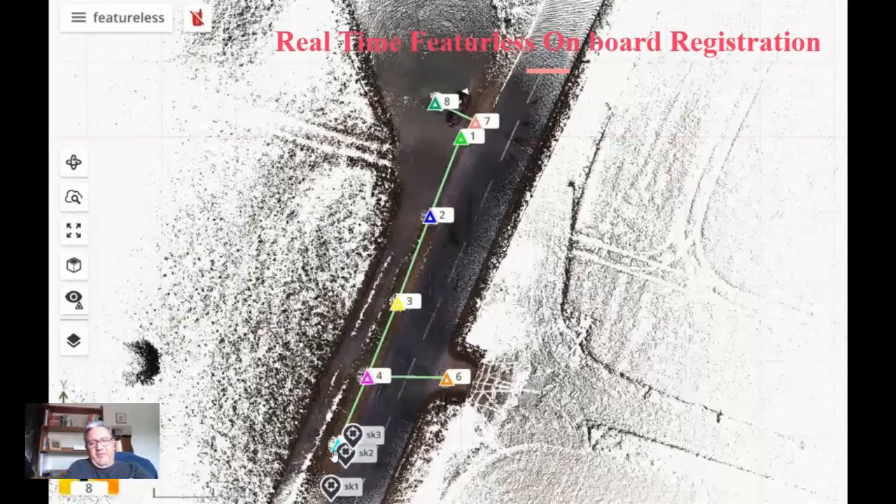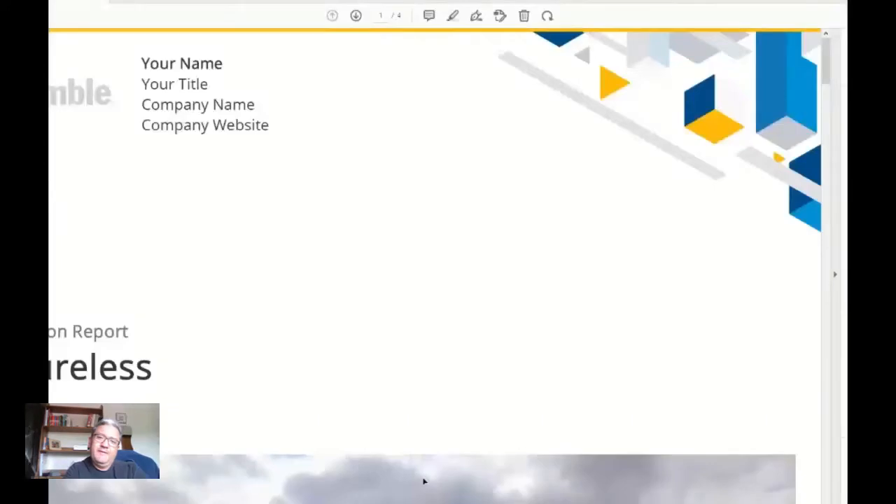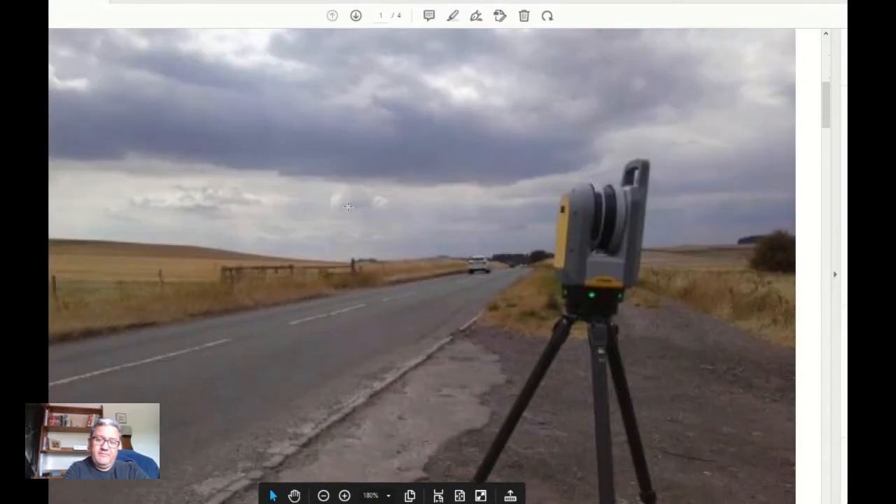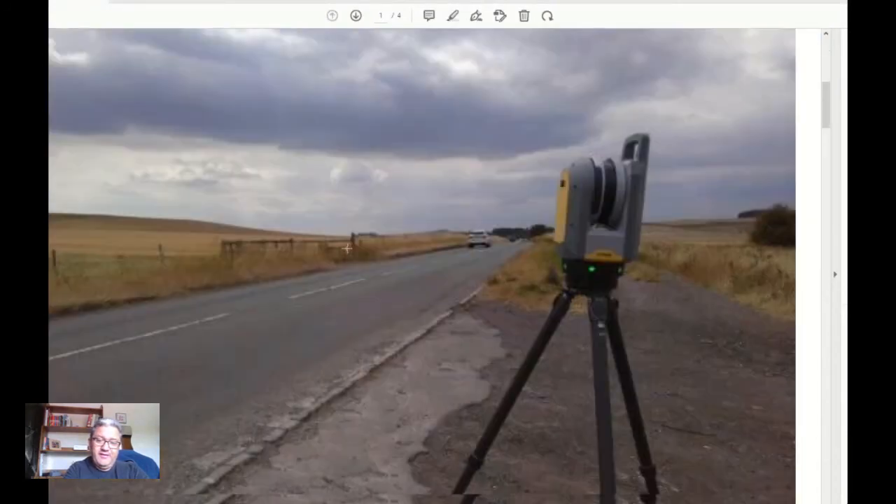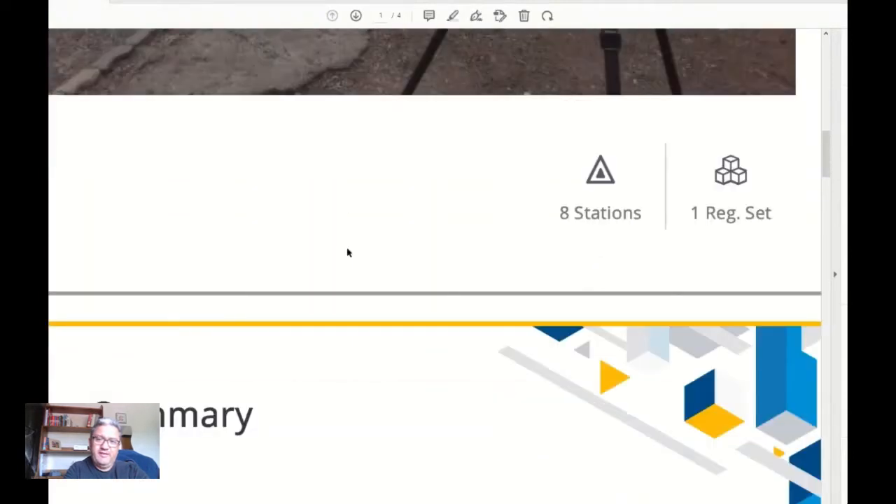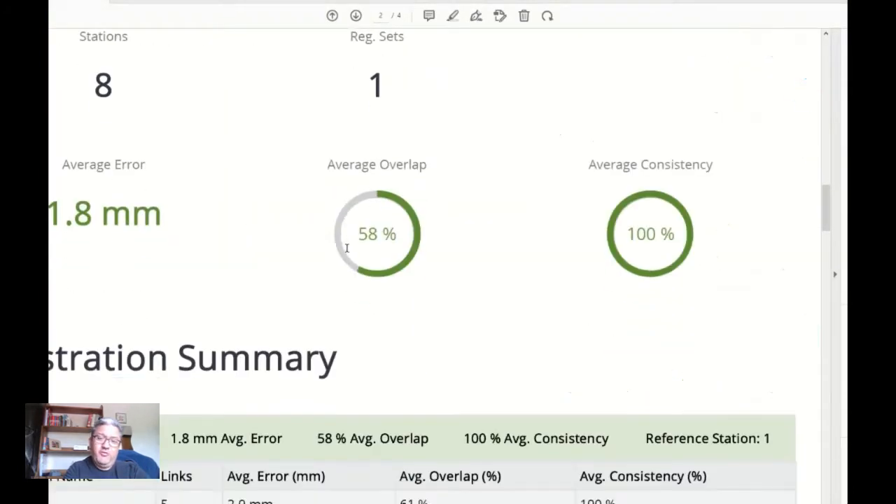This is a video showing the onboard software on the Trimble tablet that controls the TX7, which was done on a scan on a road that looks like that. So totally featureless, no targets, nothing at all, just the X7 on a BZA road.